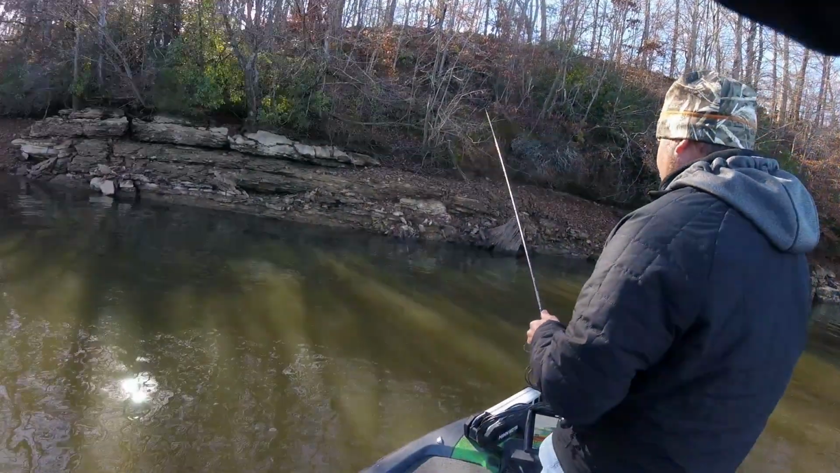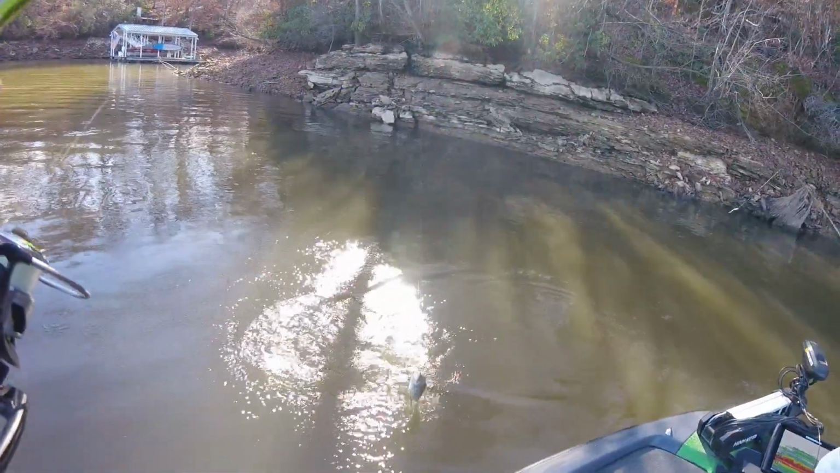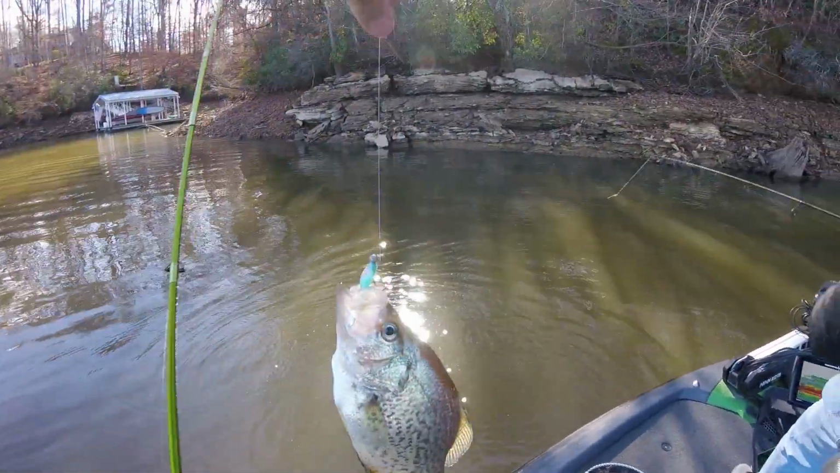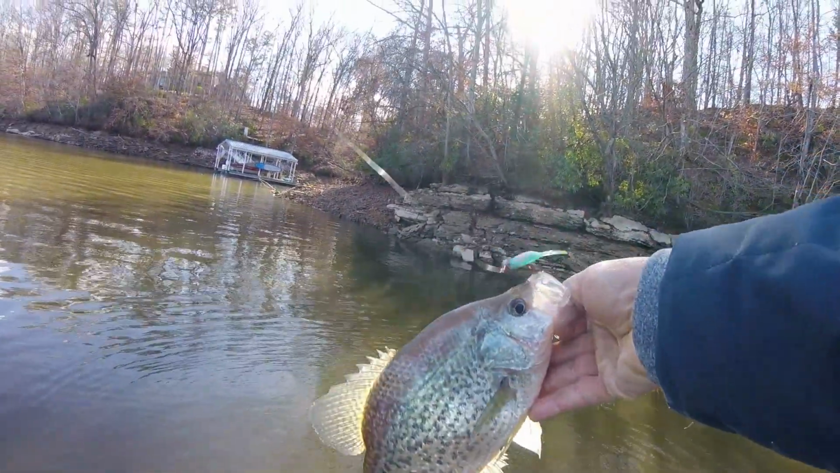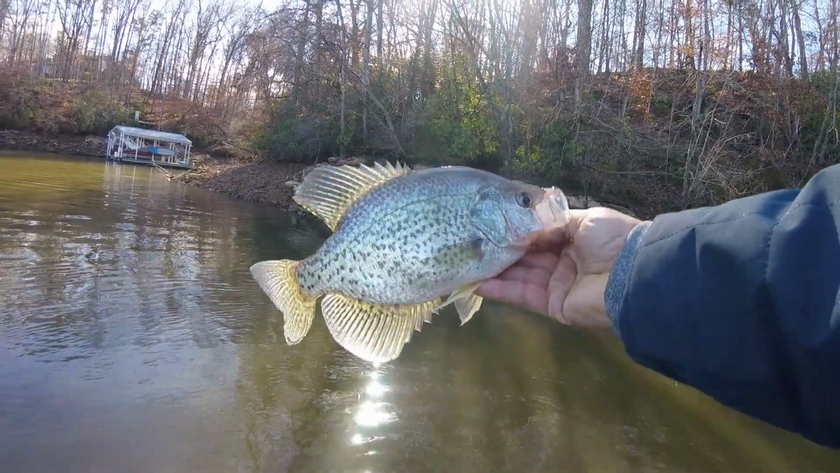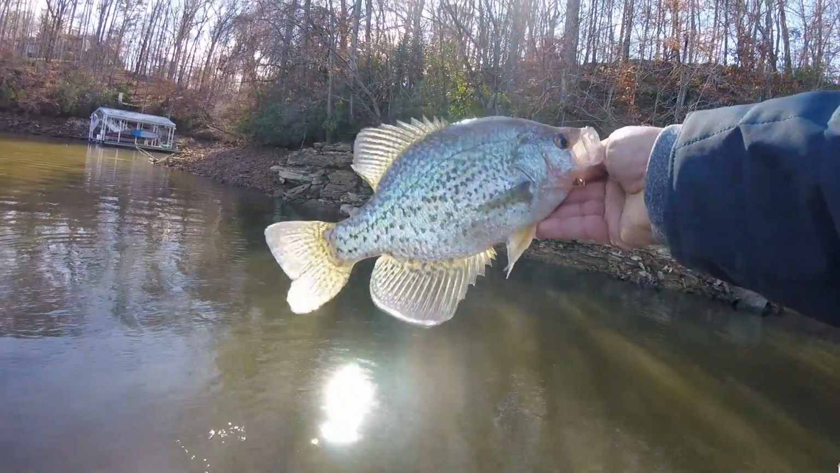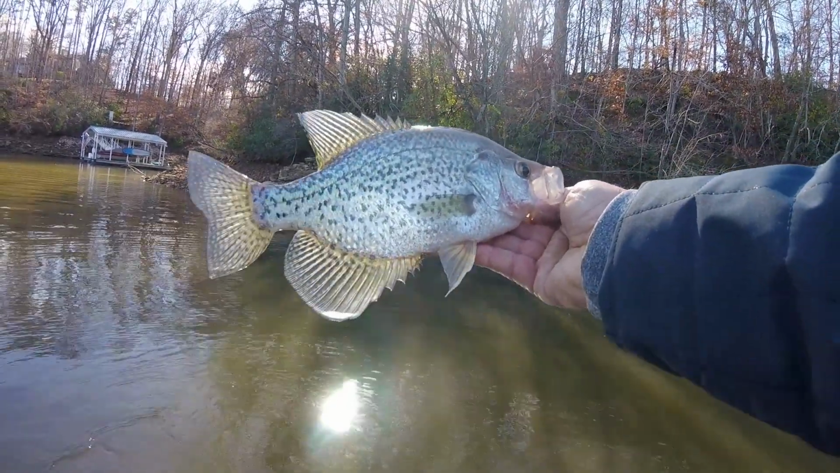There he is. Oh yeah, very nice. That's the small one. A lot of people will be tickled with that one. That's an 11.5, maybe close to 12. But he looks small after the last few that we've caught. They just aren't wanting to chase today.